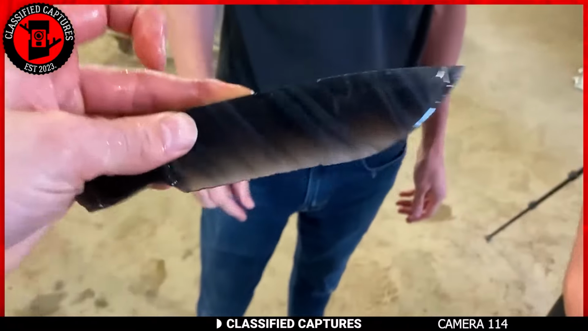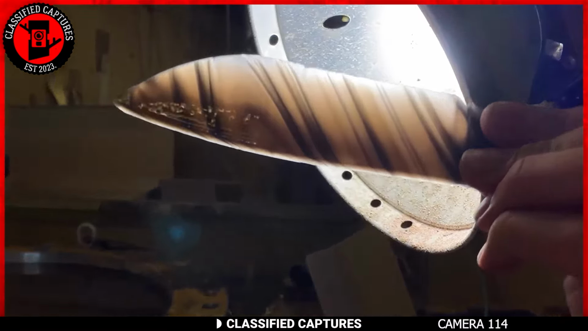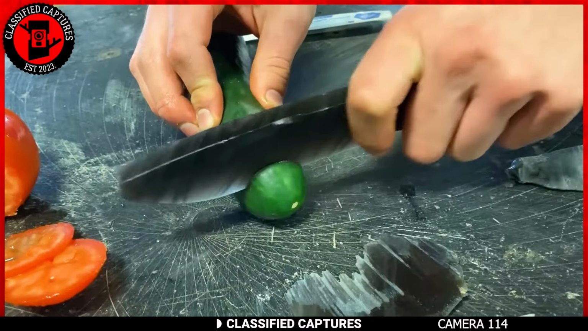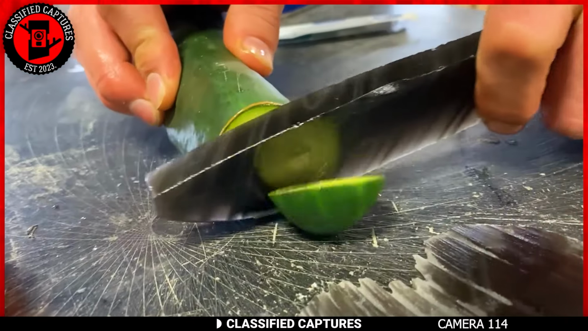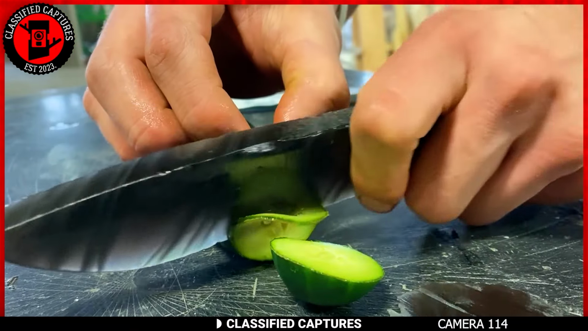Imagine wielding a blade so sharp it can split cells without crushing them. That's the power of the obsidian blade. Isn't it interesting how this ancient technology, honed by civilizations like the Aztecs and Mayans, continues to find relevance in today's world?